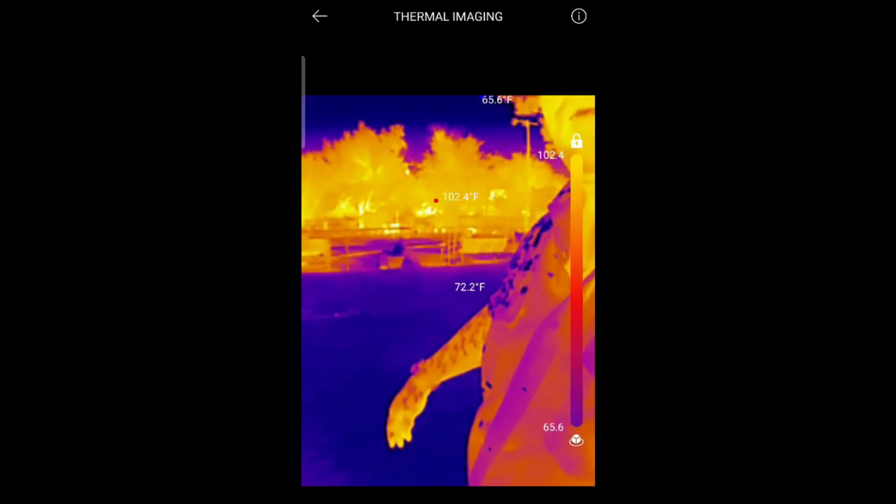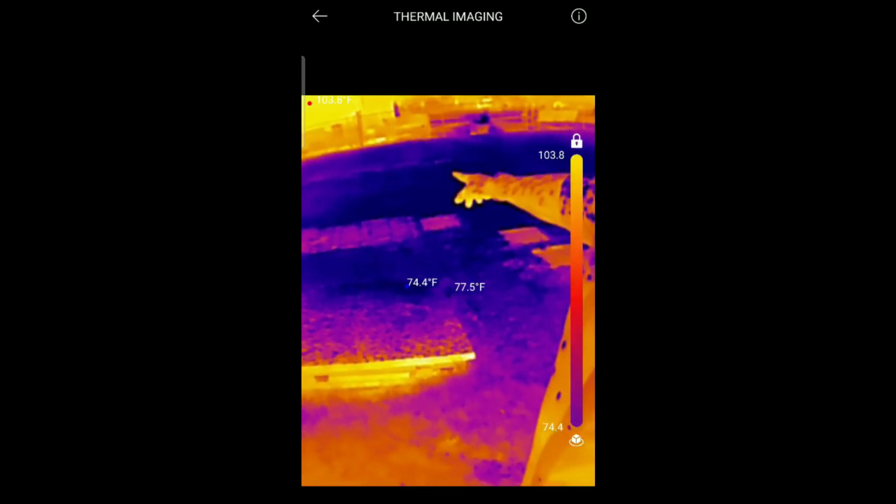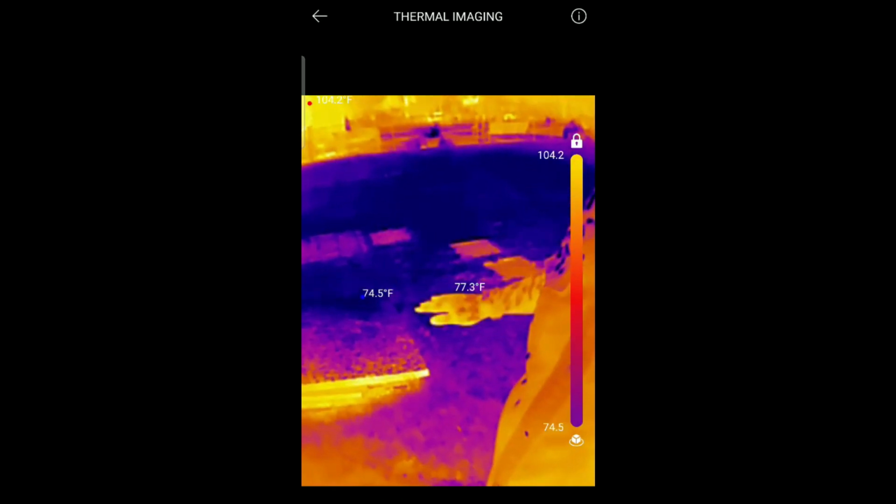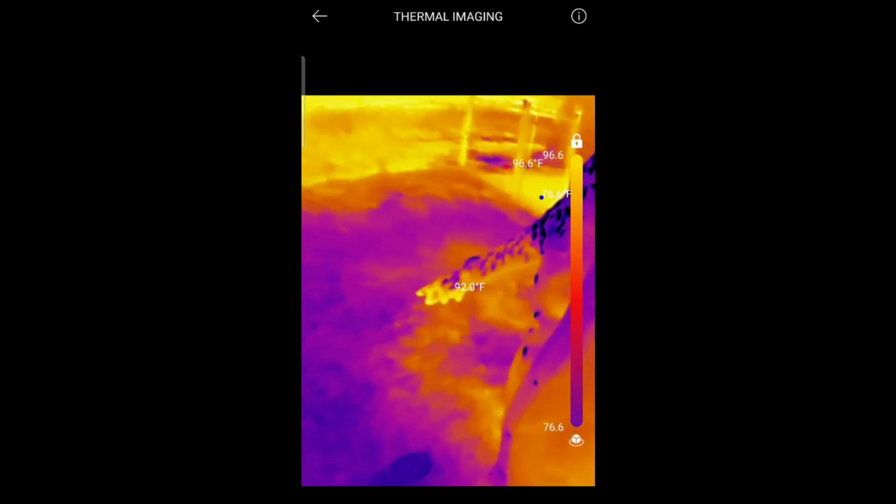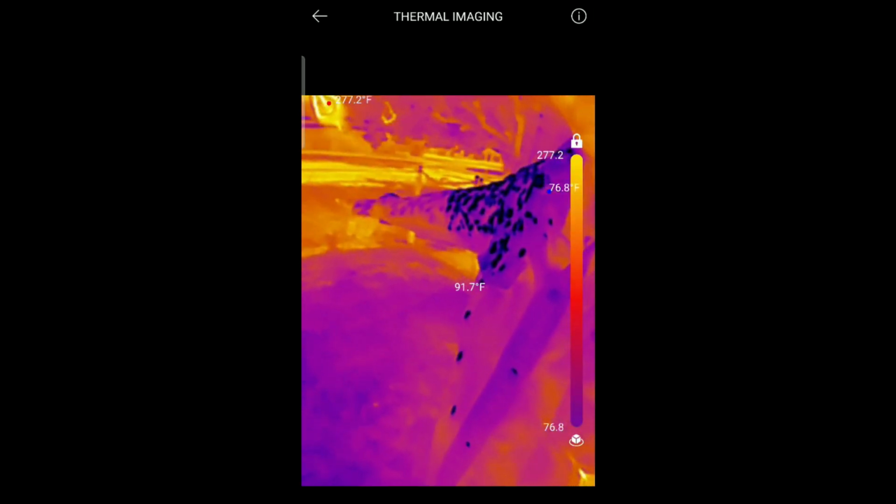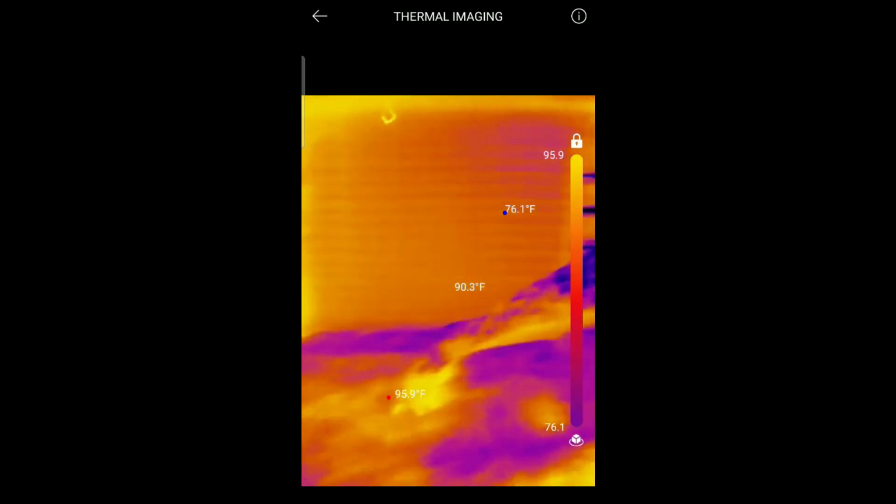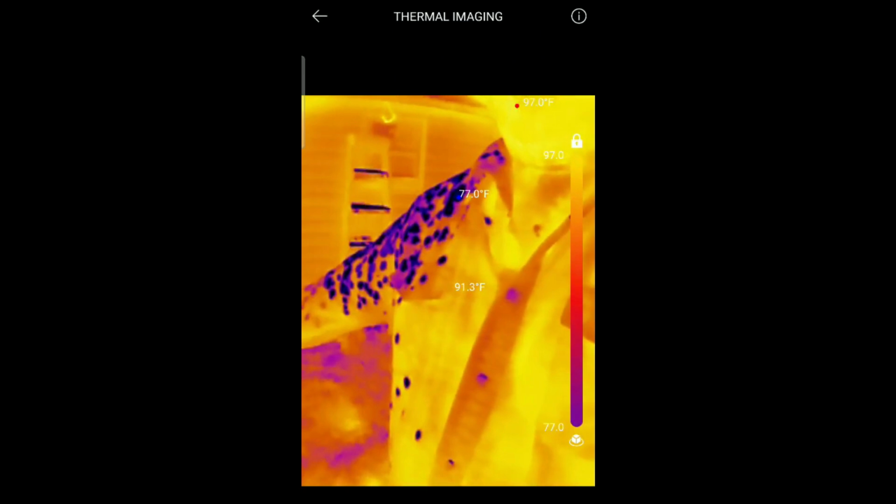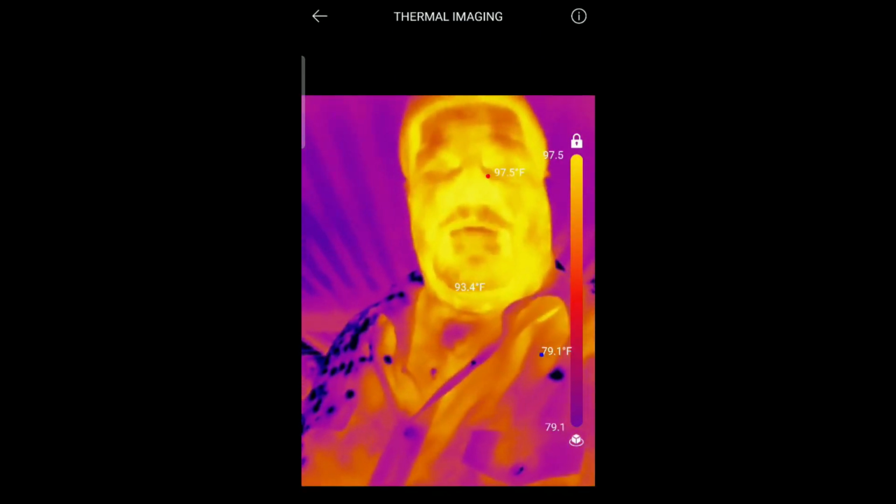So, I'm outside now, obviously. The water sprinkler's way over here. It's watering all this grass here. It doesn't reach where I'm standing, so you can see, look, this grass is a little bit warmer, especially out there. Of course, the sun is really warm. I still got water spots on me. I should go find something more useful to film.